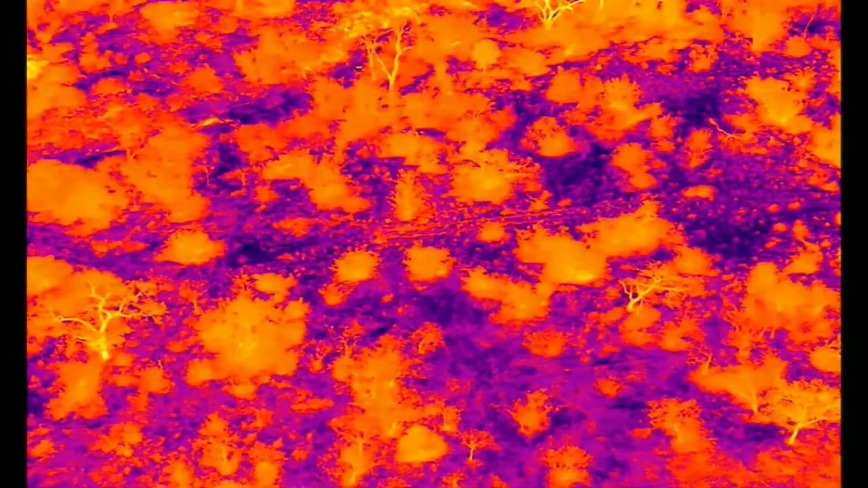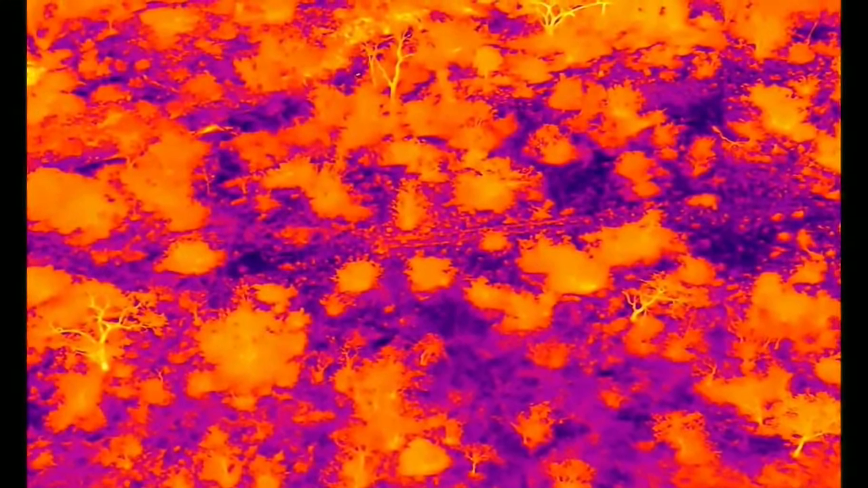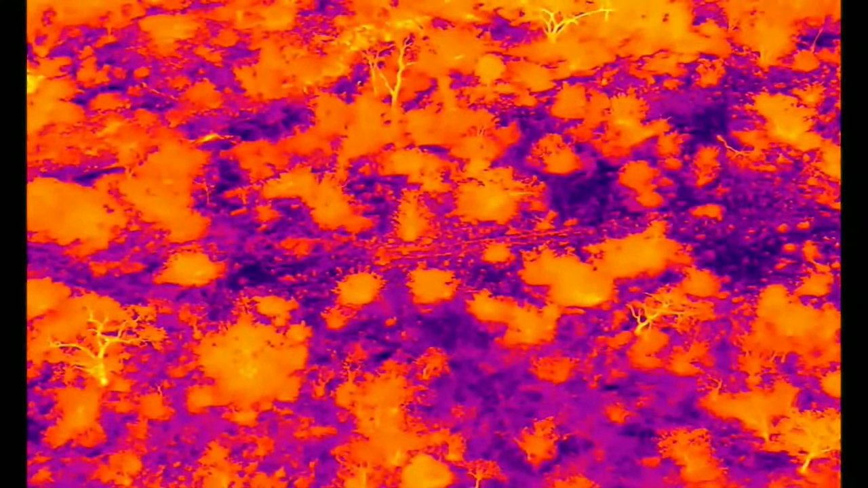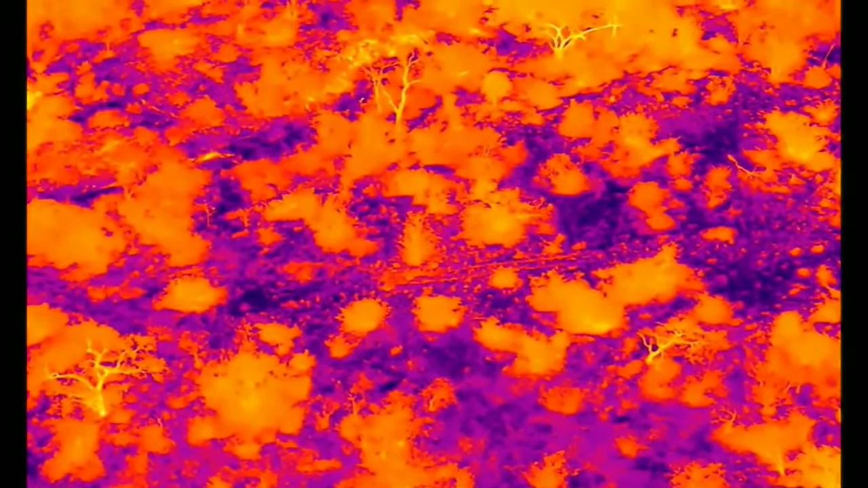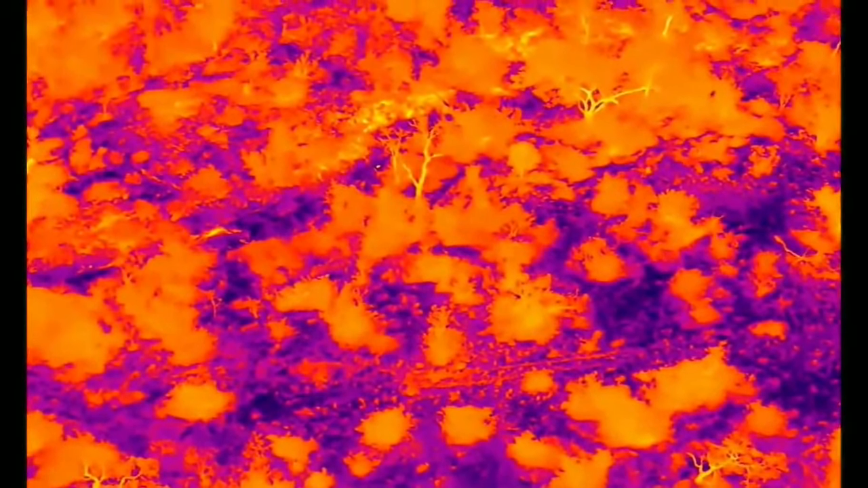Not seeing any movement. Okay, let's keep on moving, in that same line that you were. There's something under that tree in front. I see. Got it? Yes. So everyone's going to come up to the center of your screen very soon.